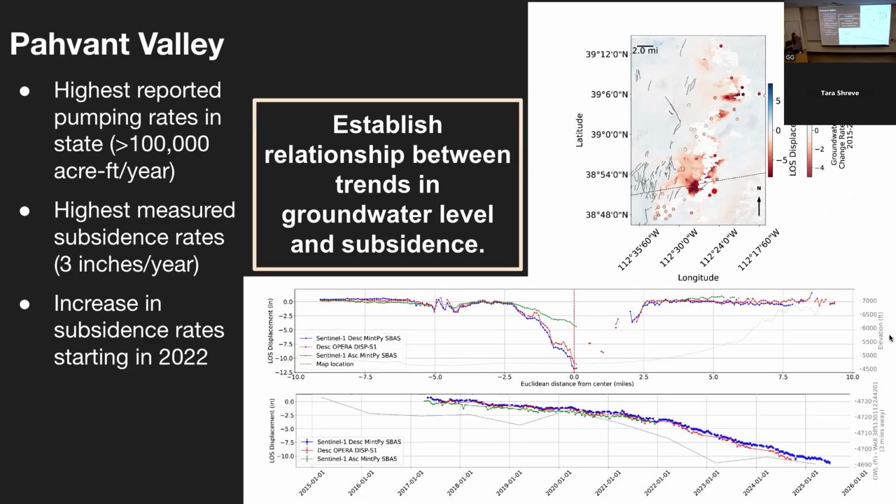Another interesting observation from Pavant Valley is that the dots in that top map are the 10-year groundwater level trends, and they correspond quite well with the areas where we see subsidence occurring. This can also help us better understand the aquifer properties and help us constrain the amount of subsidence we might see for a given groundwater level decline.